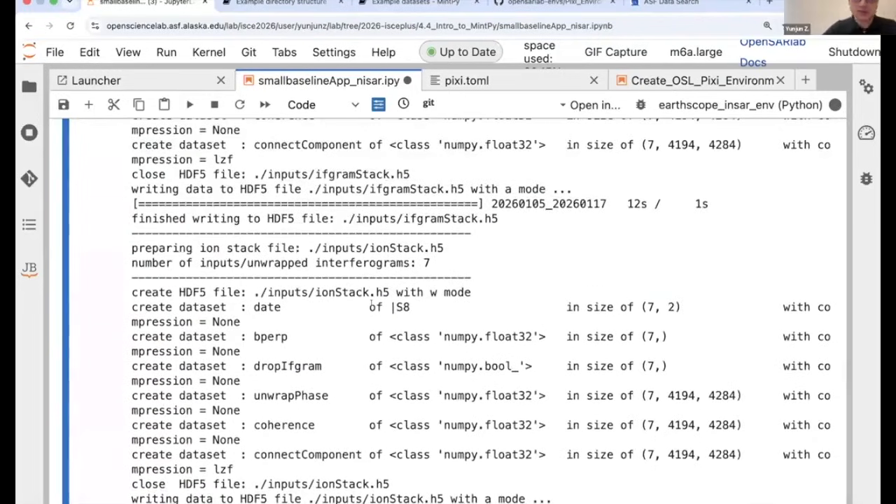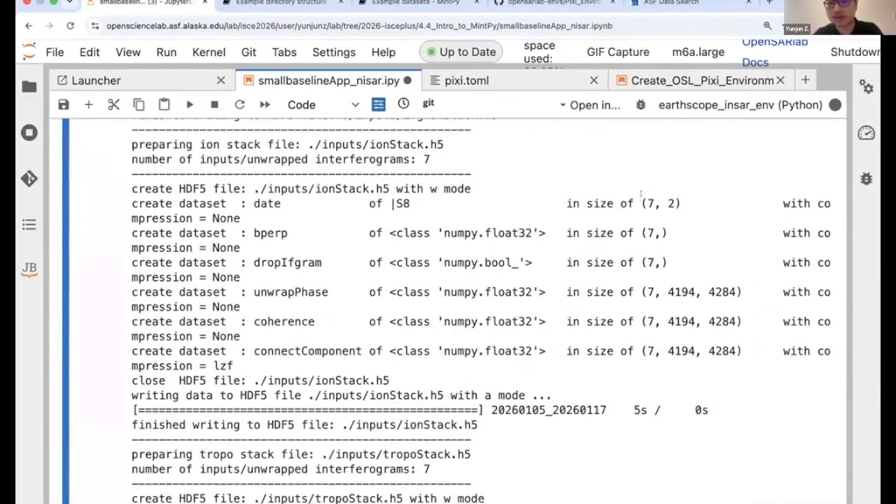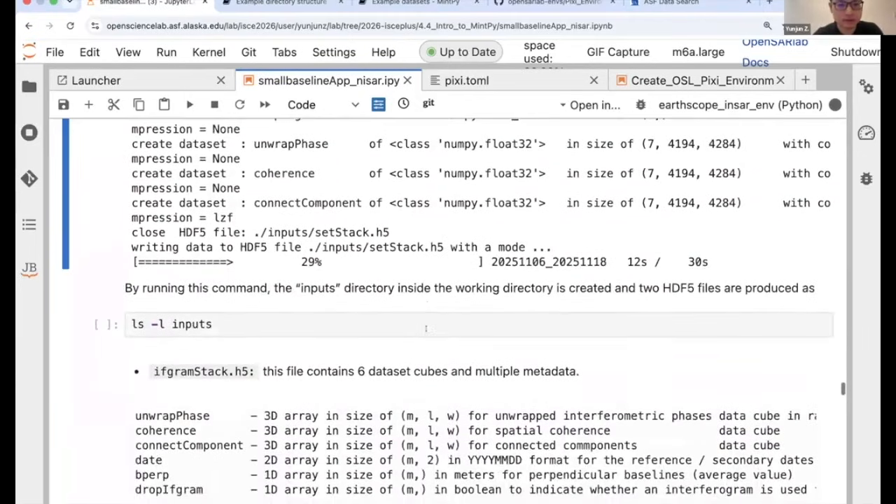No solid earth tide. That is for the ARIA products with the latest version. So in here, since we have 7 interferograms, we have 7 here, and these are the length and width of the interferograms that we have. And after, oh yes, there they are. That's the solid earth tide stack. Because in here there is no redundancy.